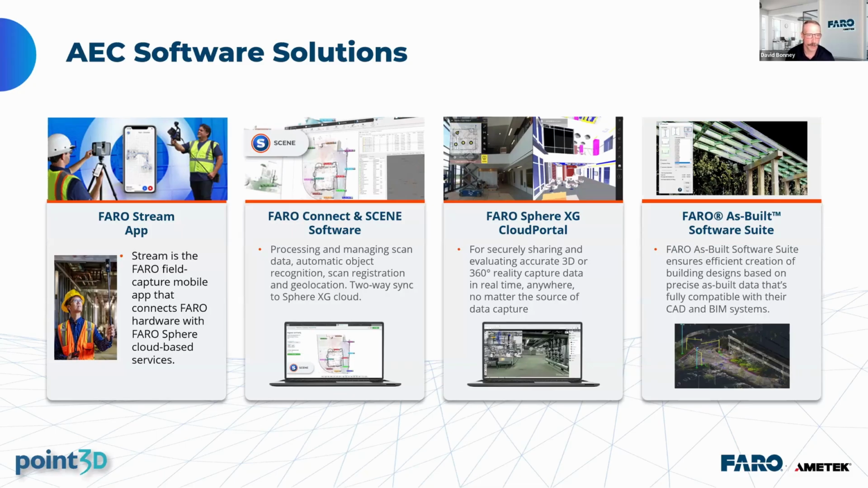From that, you would go into our Connect or Scene software where we actually put all that data together and create the point cloud. You can do data cleanup, some decimation, whatever you need to do to get your point cloud to a final product. Moving from there, you want to be able to share that data. So FARO introduced SphereXG a few years back, which is our cloud platform, which I'll talk about in just a minute. And then products like As-Built that we use to do some modeling, both within our own software and within AutoCAD products. So, next slide.